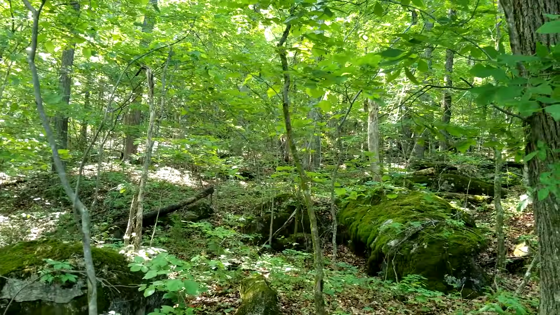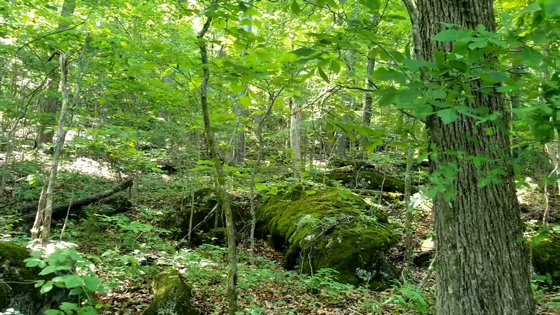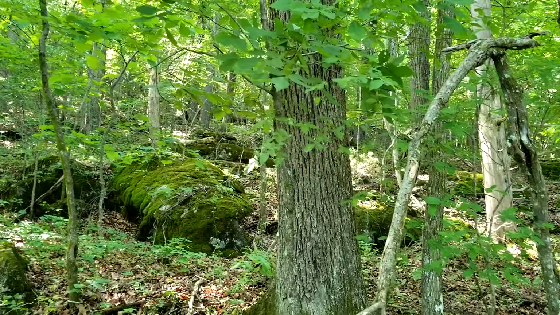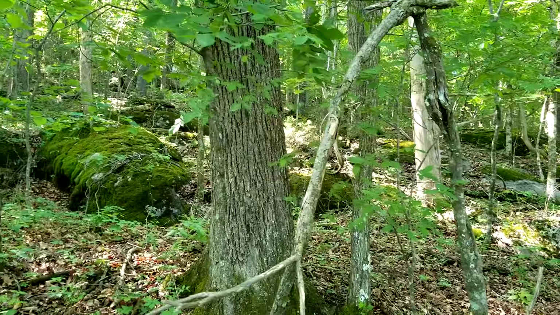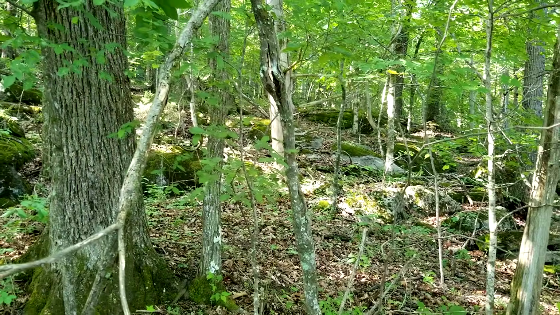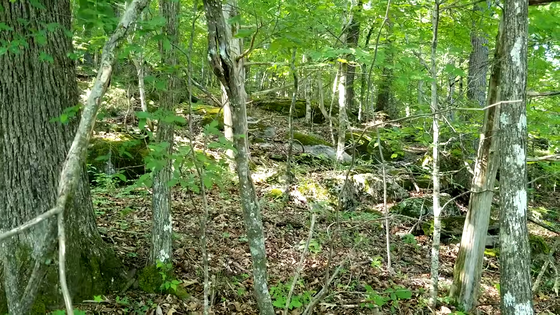Now, the little animals are sure enjoying it, that's for sure. And they just scurrying around everywhere. But I still haven't seen no young yet. It's due for the little young to start showing up here and there. They're in their dens right now.